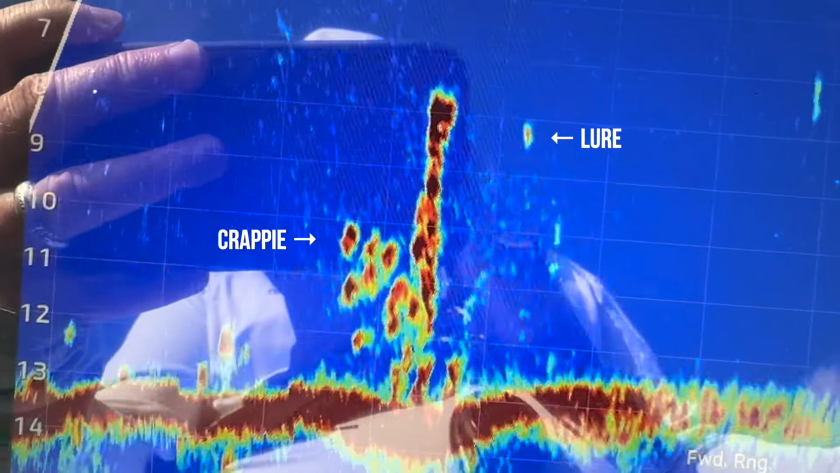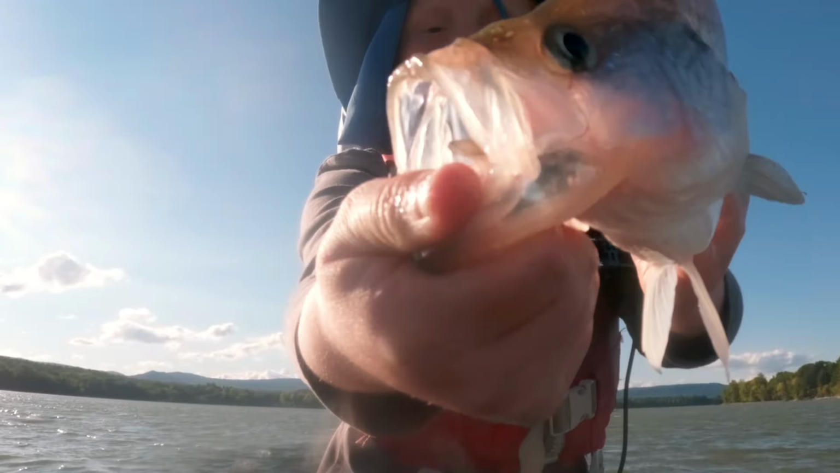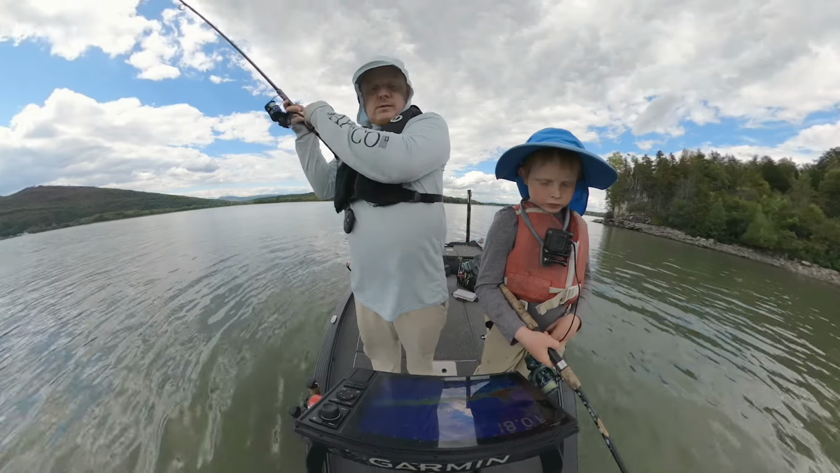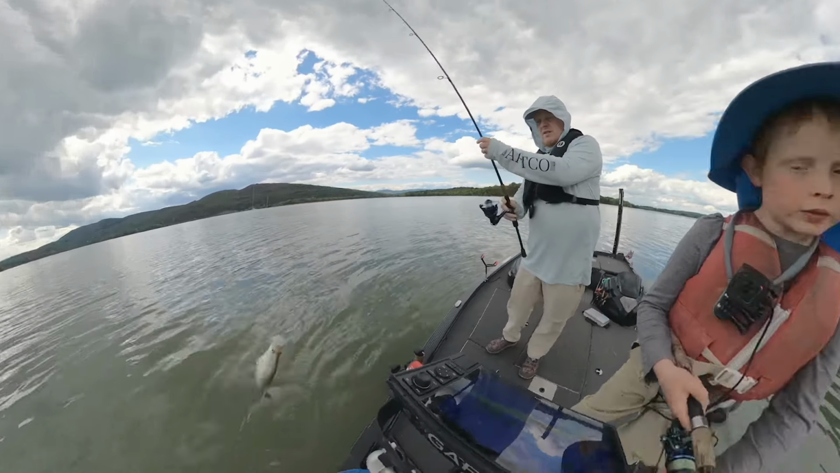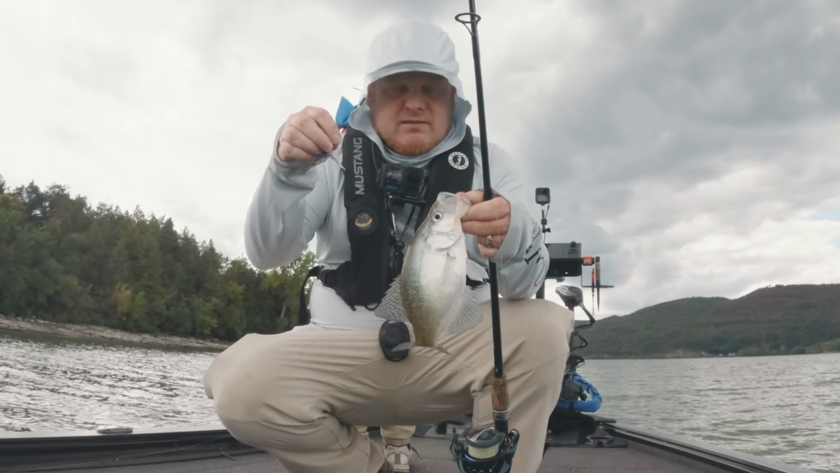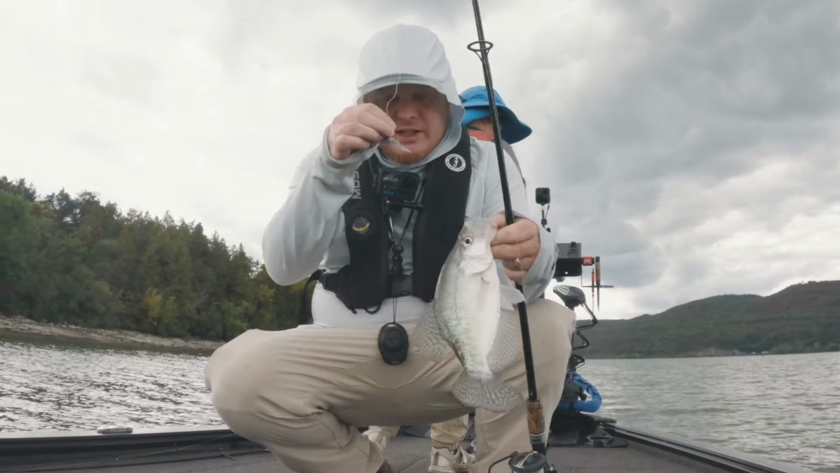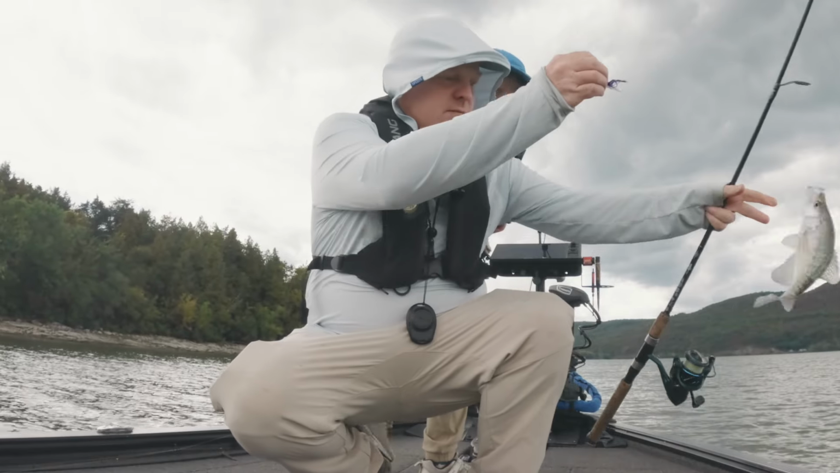There we go, so there's the tree right there we just found. And then we'd beat up each brush pile pretty well. Then when the bite would slow down, we'd pick up and move along and go find another brush pile. Another wee baby. Not one that I would bother filleting if we were keeping them today or catch and release, but still. There you go.